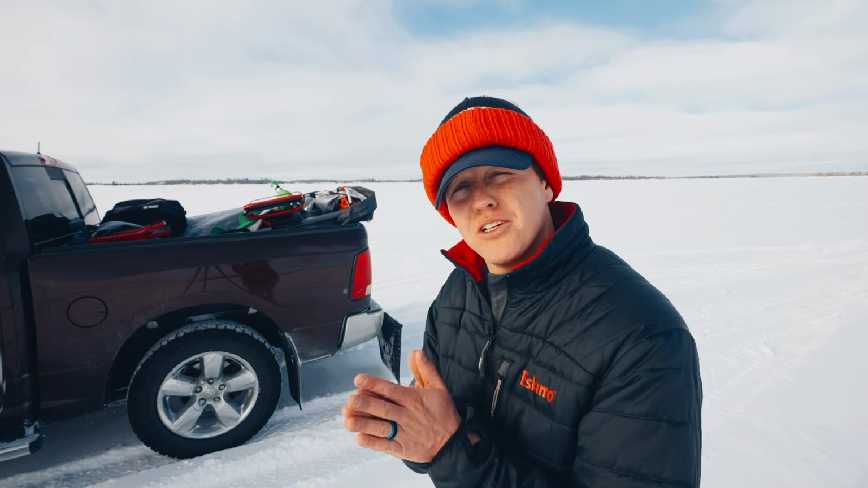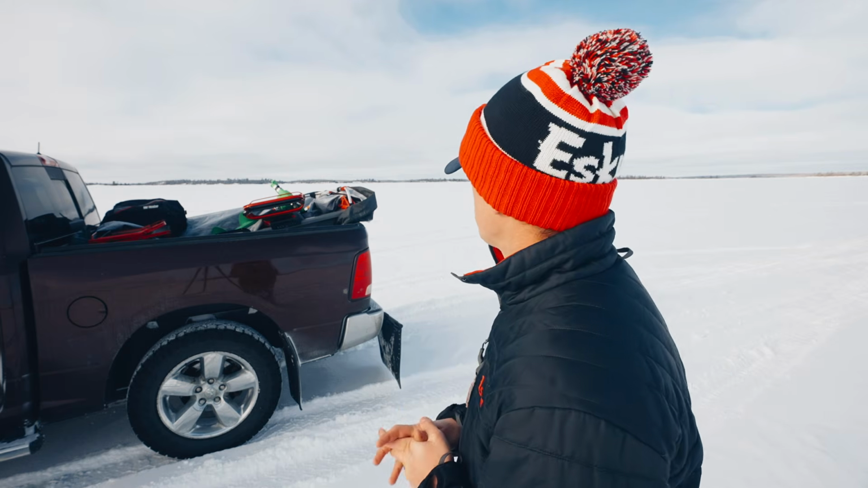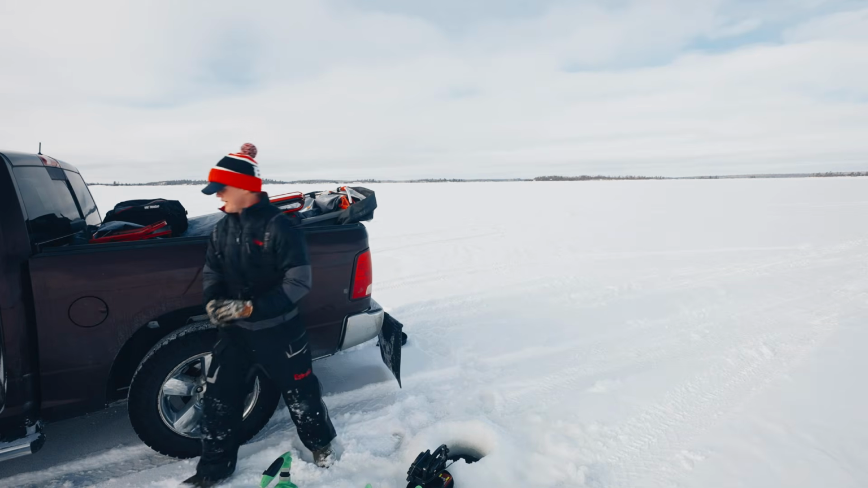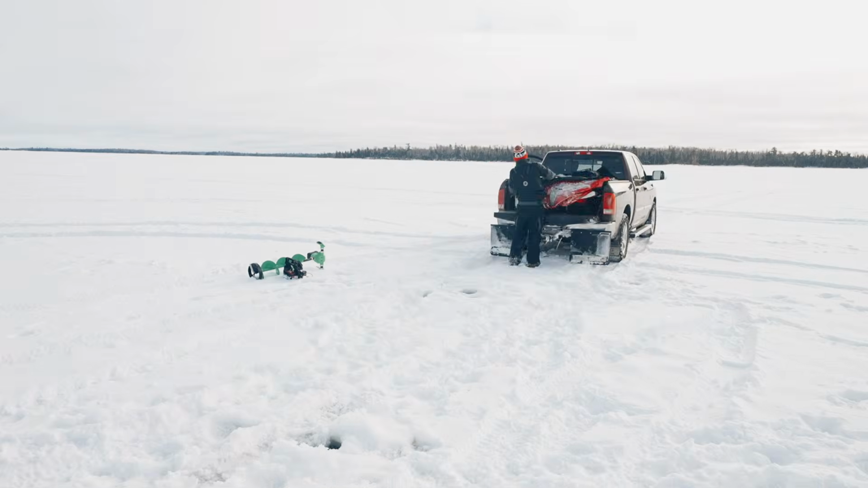But first thing we're gonna do is drill a hole and check the depth. I think we want to be somewhere in that 28-foot range. I think that'll be optimal. In that 30-foot range, I probably want to go a touch shallower. Okay, we got 28 here. I think that's going to be good. I'll probably pull the truck forward, then we'll drop the toboggan off the back.